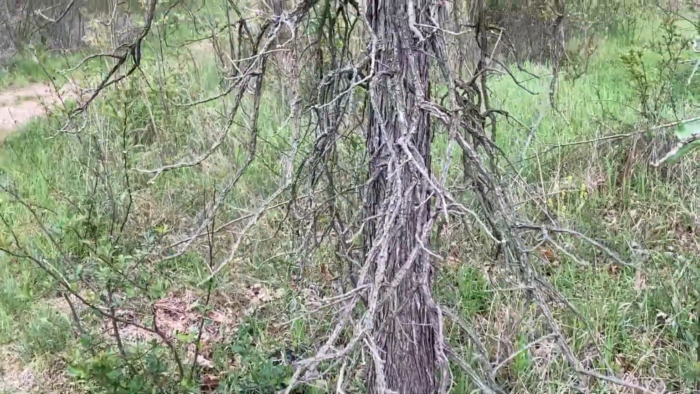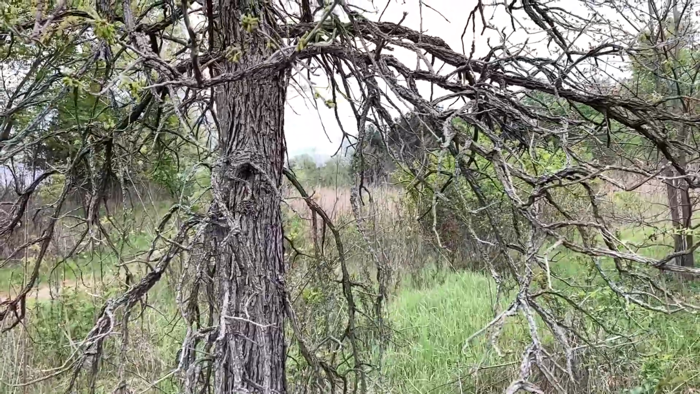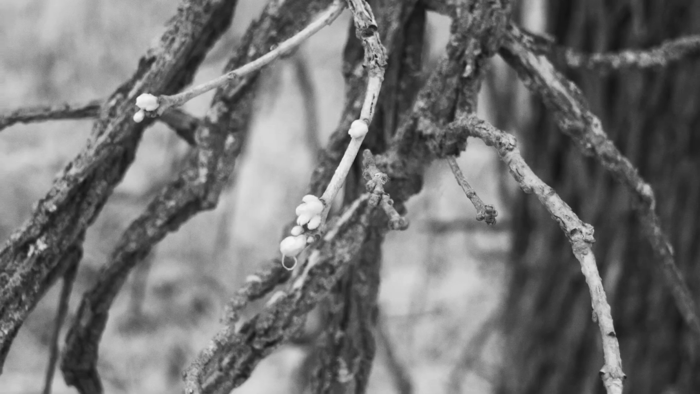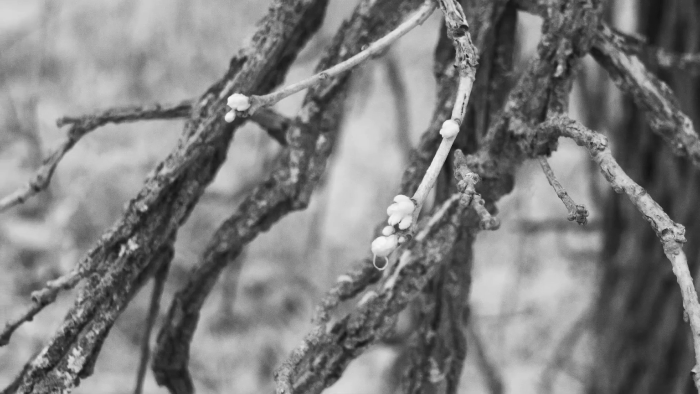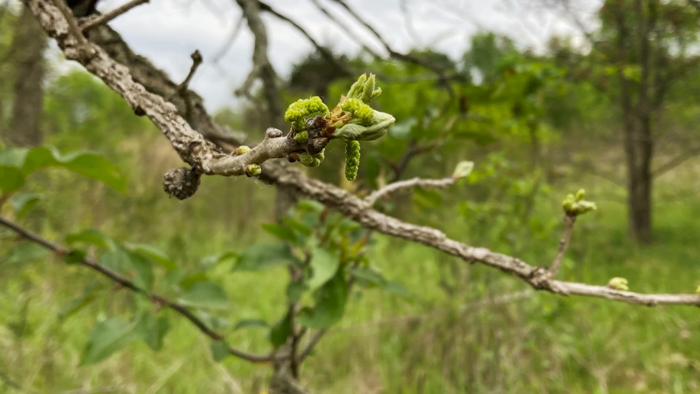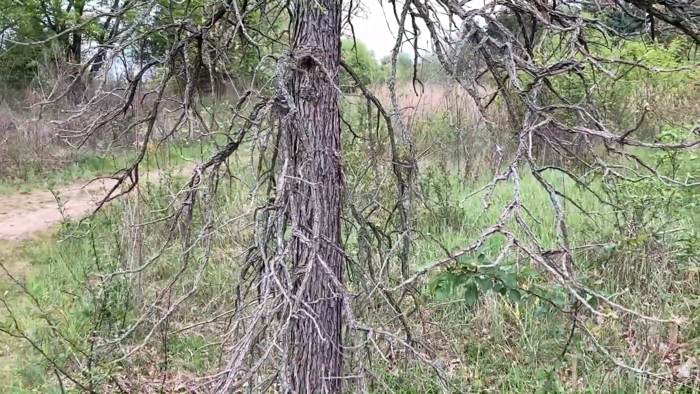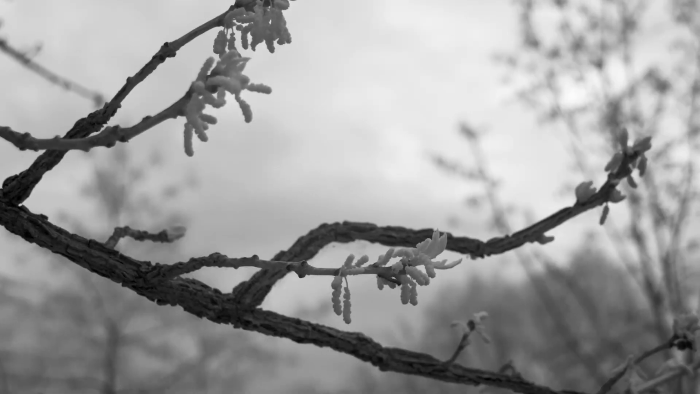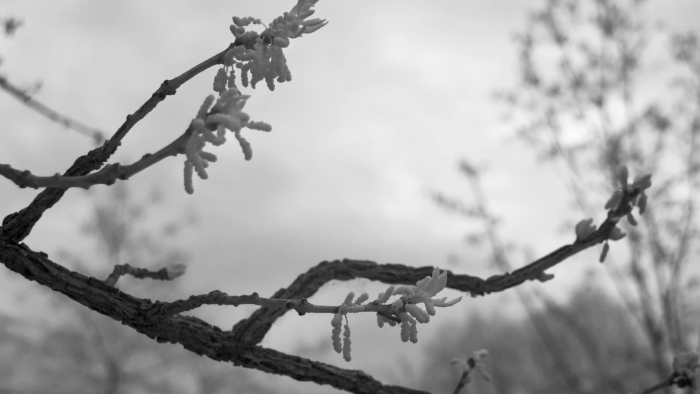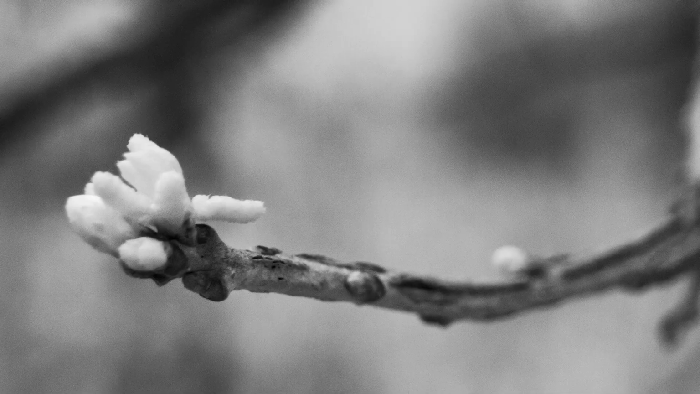I don't know what kind of tree this is, but I love how twisted and drapey and tangled these branches look. The texture just really pops out on this, not only of the individual branches, but then overall as the tree itself. It just looks like a really scary looking tree, but it's still alive. Look, there's buds on the ends. So for me, this is a really interesting contrast and textures and color, even though I'll probably shoot it in black and white.